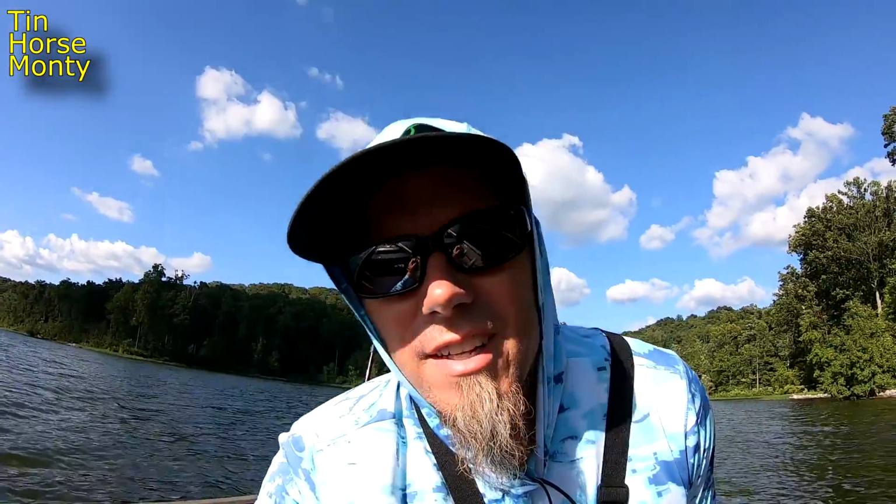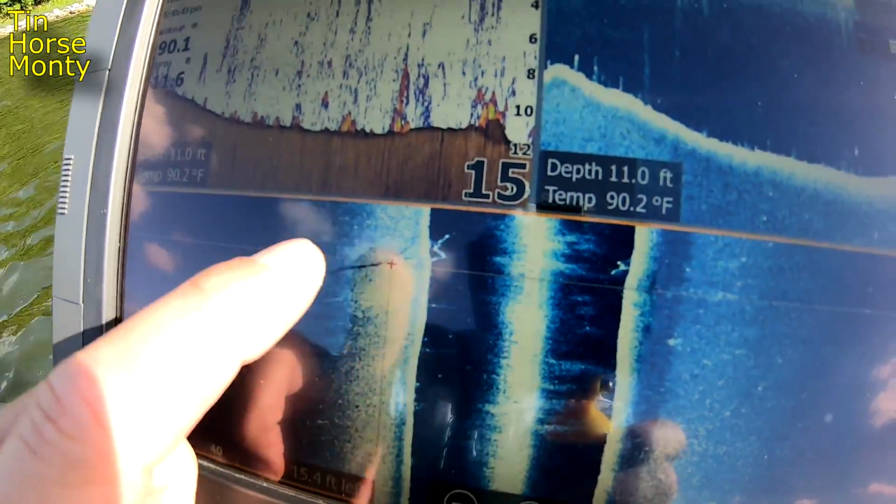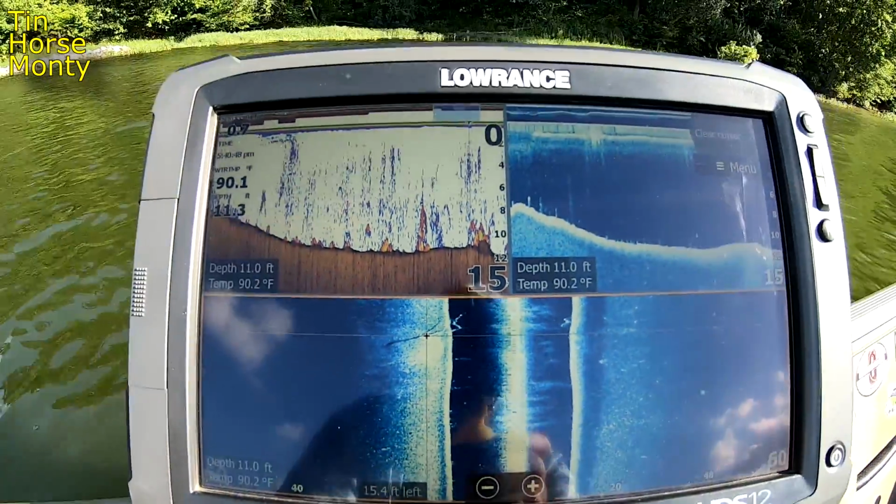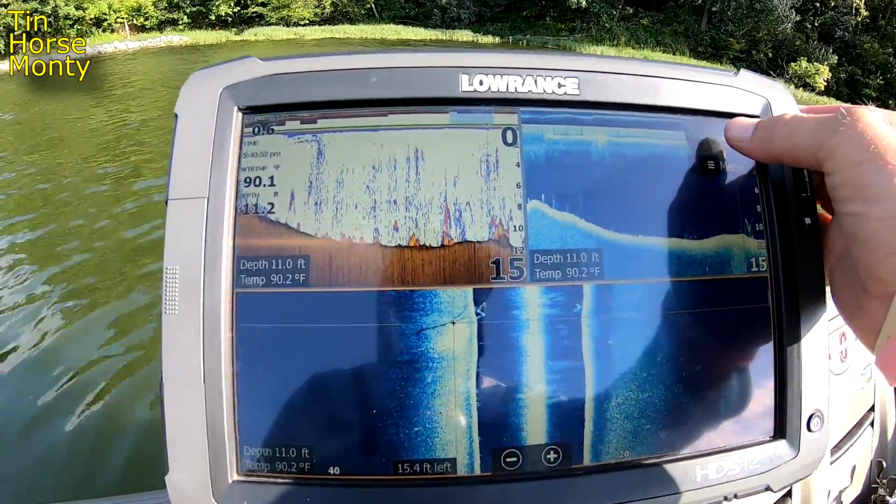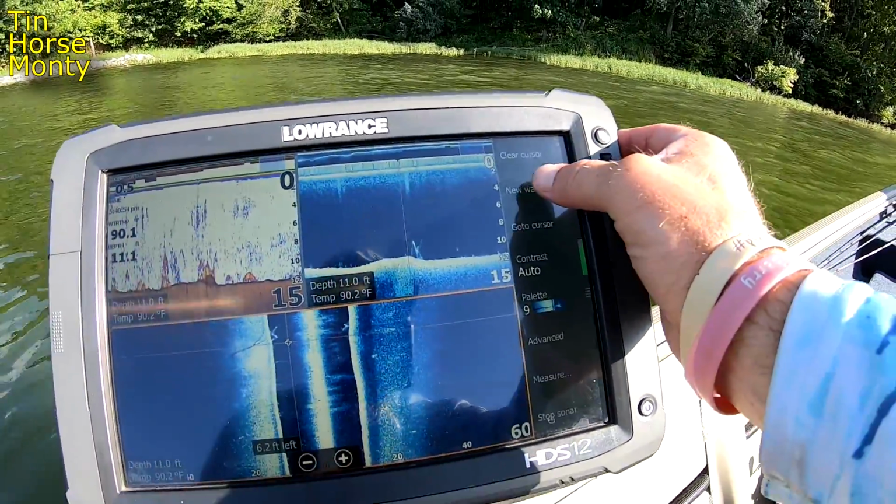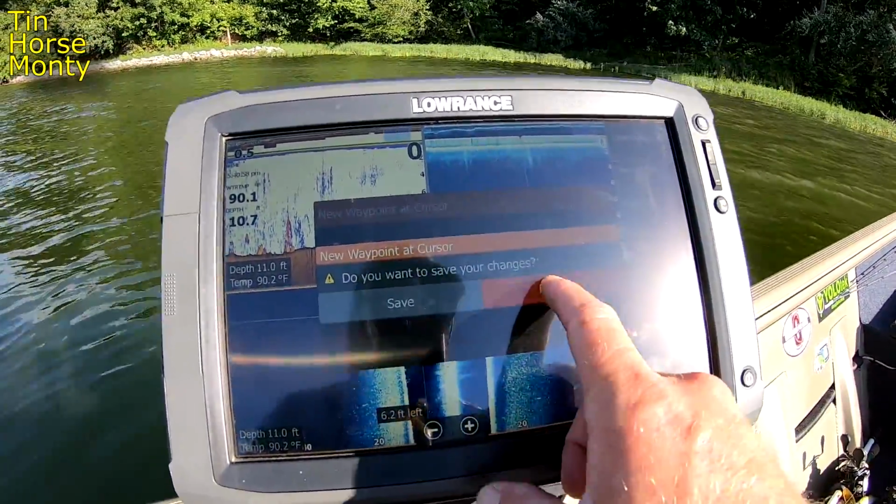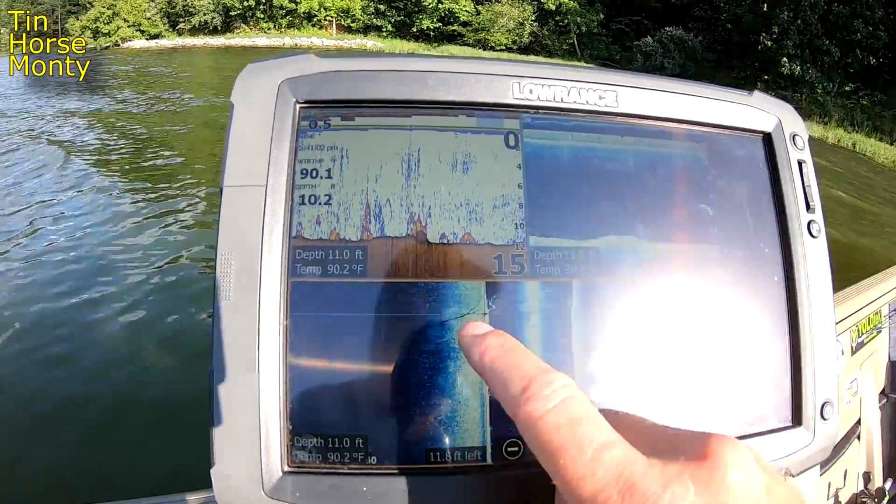All right, here's a perfect example of what a little tree looks like on the side scan right here. You've got your shadow right here, and this is kind of coming out off the drop there. So I'm gonna go ahead and drop a waypoint on that. I'm gonna go up here to your menu, new waypoint. I'm actually gonna cross this out for a second, discard. I'm gonna come back down here. The waypoint moved on me. This older technology is not as good as the newer technology.